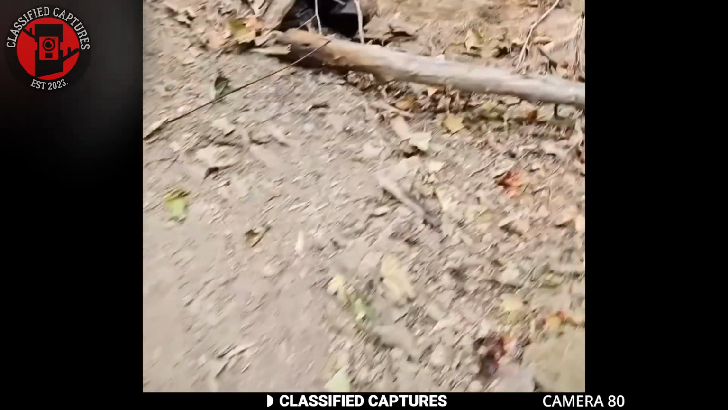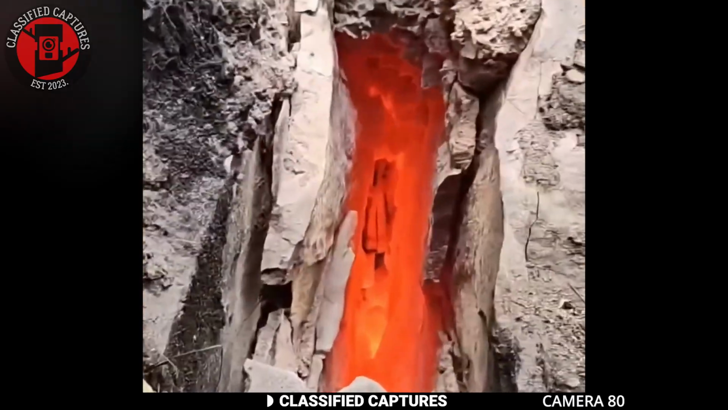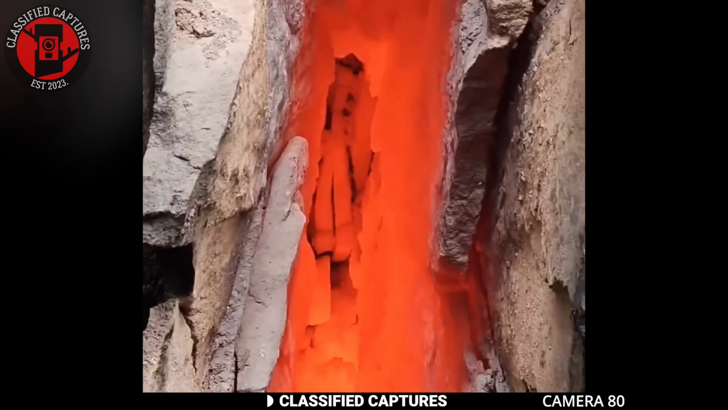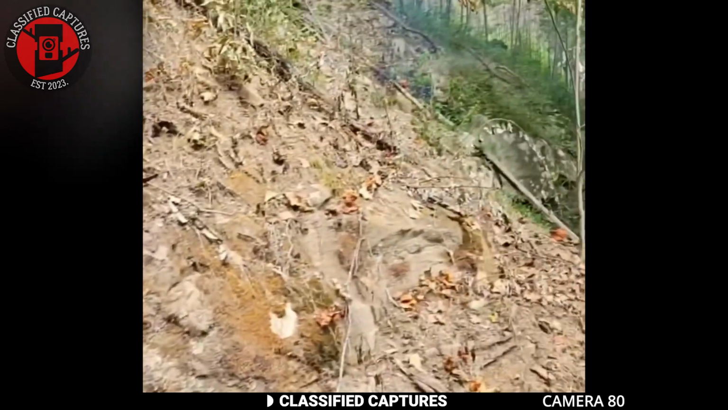Check this out. There's a fire inside the rocks. Dude, those rocks are glowing red. I want to see.